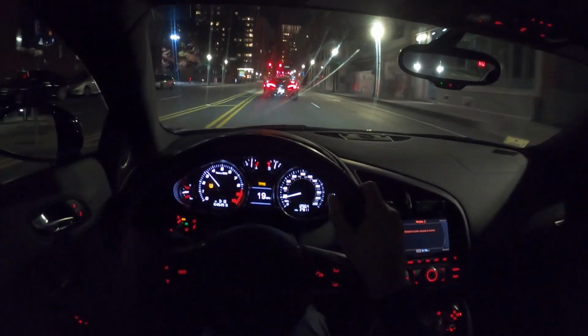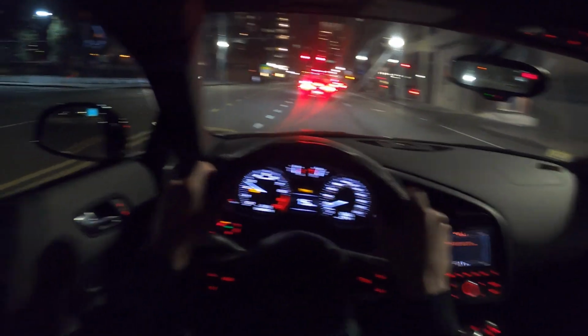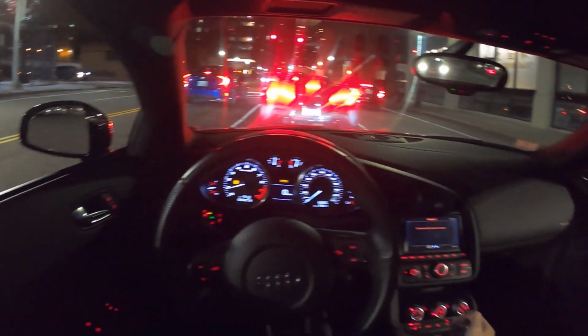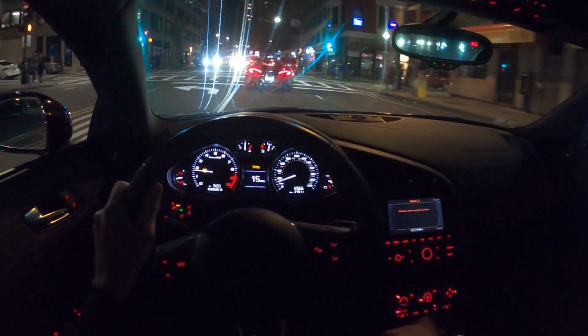Probably an honest 500 horsepower, especially with this tune. You can't ask for much more than a 500 horsepower naturally aspirated V10. Well, I guess you could ask for a V12. All right, guys, that's going to wrap up the R8 V10 rear-wheel drive manual.